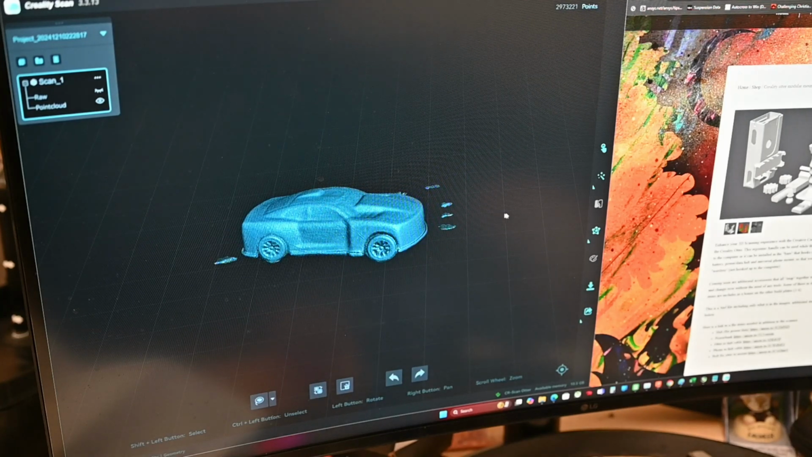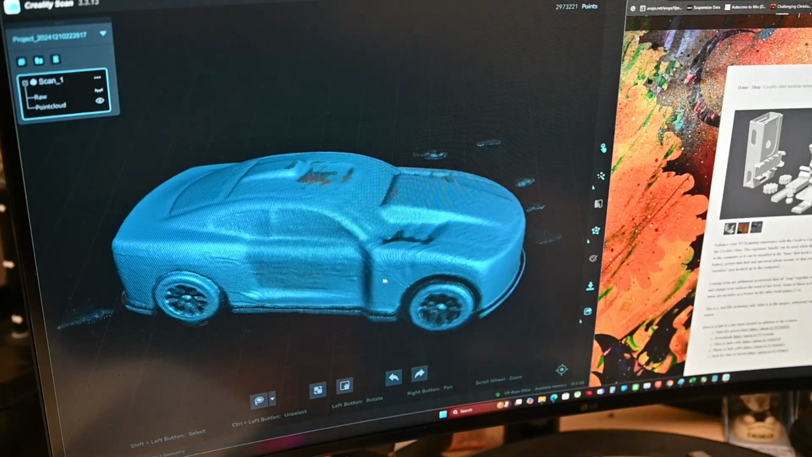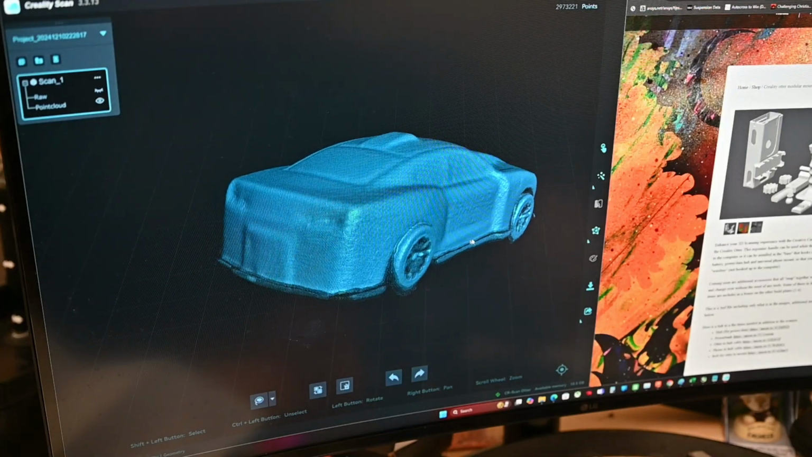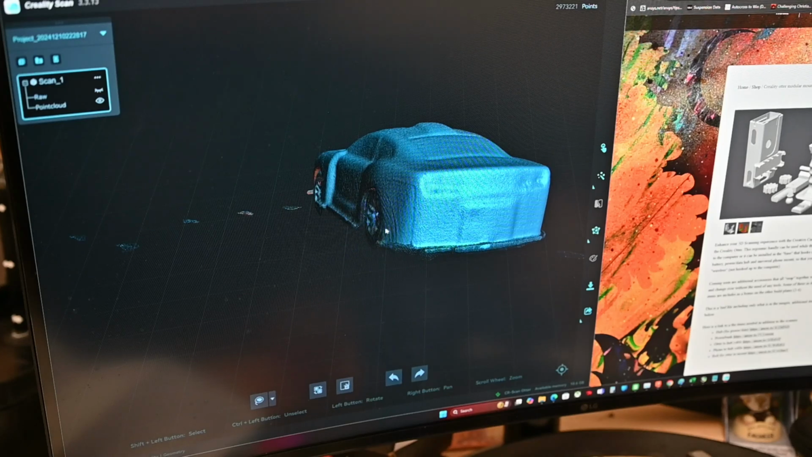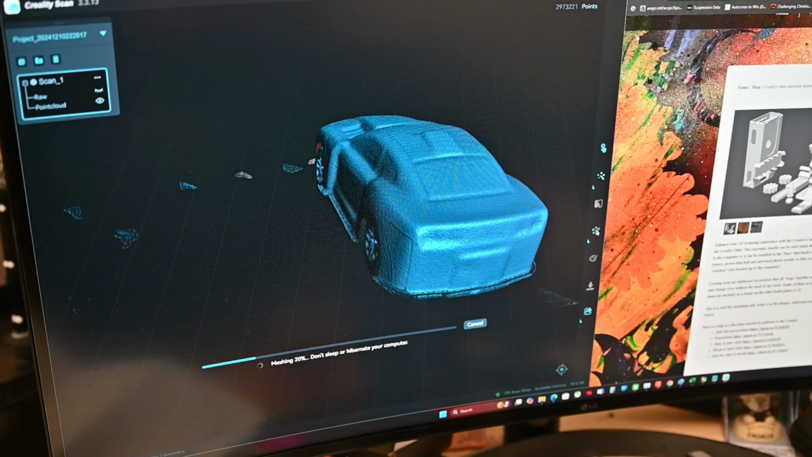Okay, so here's the optimized mesh. There's some artifacts off to the side that I could pretty easily remove, but for this demonstration it's not overly important. So I'm just putting the mesh in auto here. That usually seems to work all right and will allow for a more fair comparison to what the phone is doing.